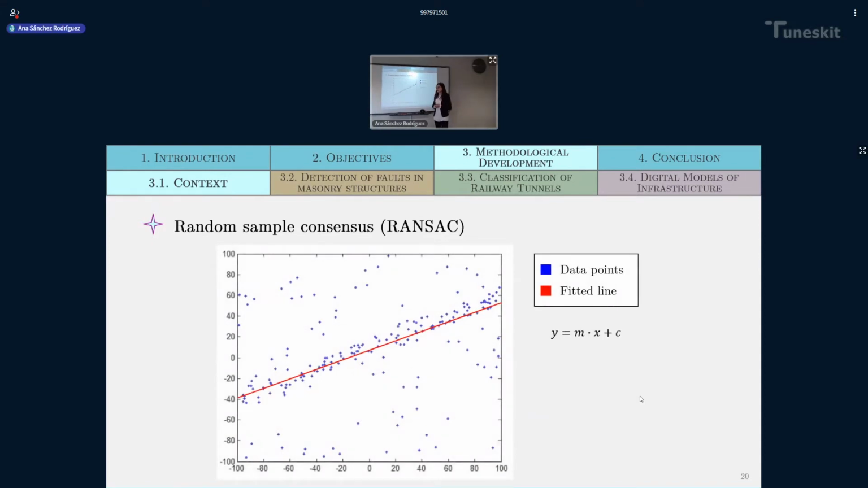Another important method used during this thesis is the random sample consensus, better known as RANSAC. This is a mathematical, iterative procedure which is based on fitting a model to some data set. How do we do this? It is formed by 4 different steps. The first of them is to randomly select a subset of data, then fitting a model to that subset of data, and third would be determining how many outliers are outside that fitted model.